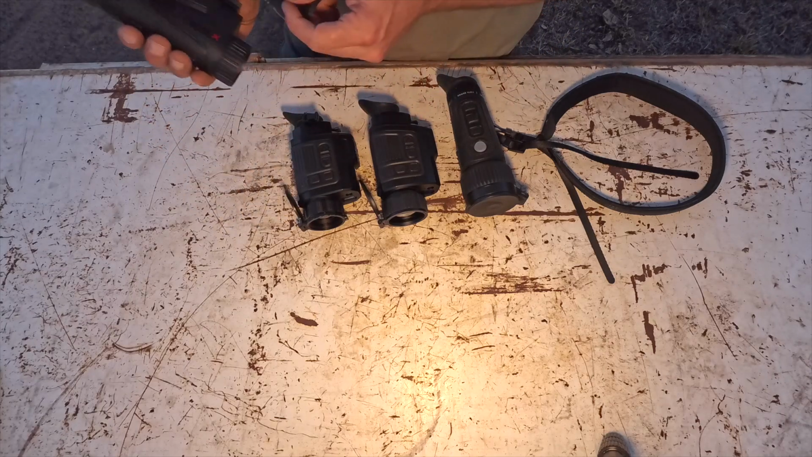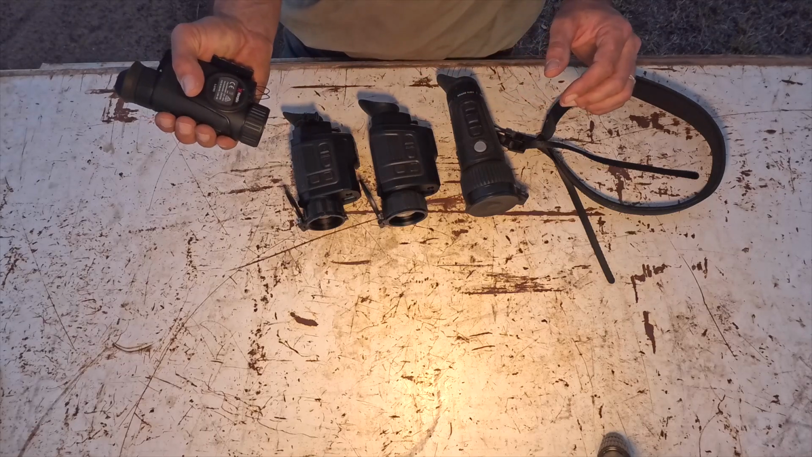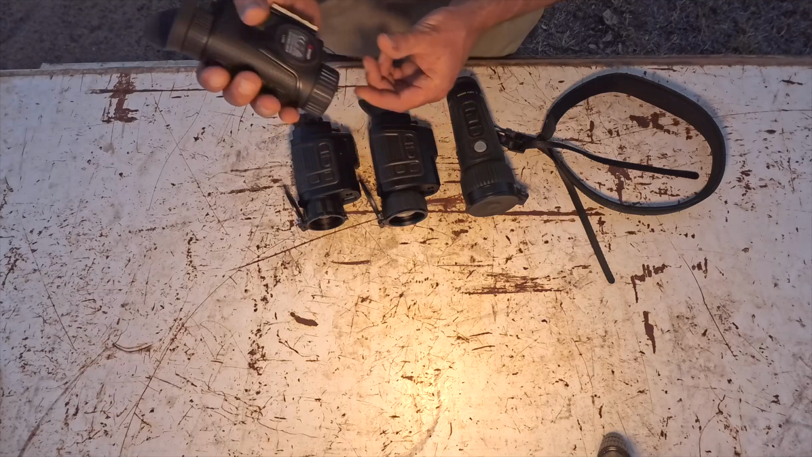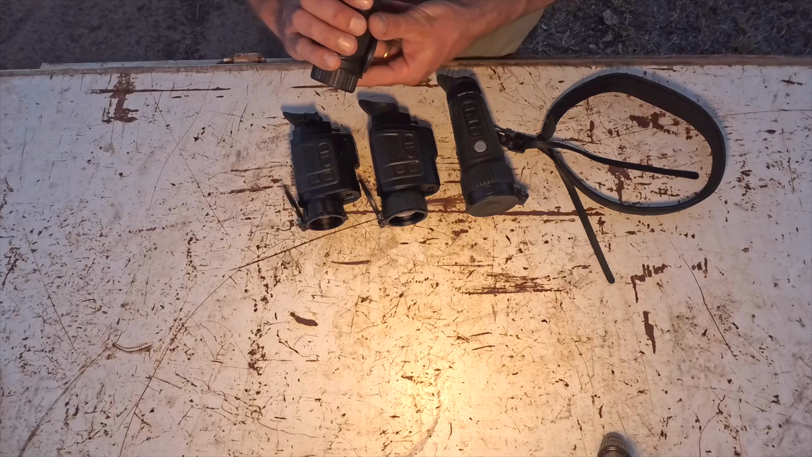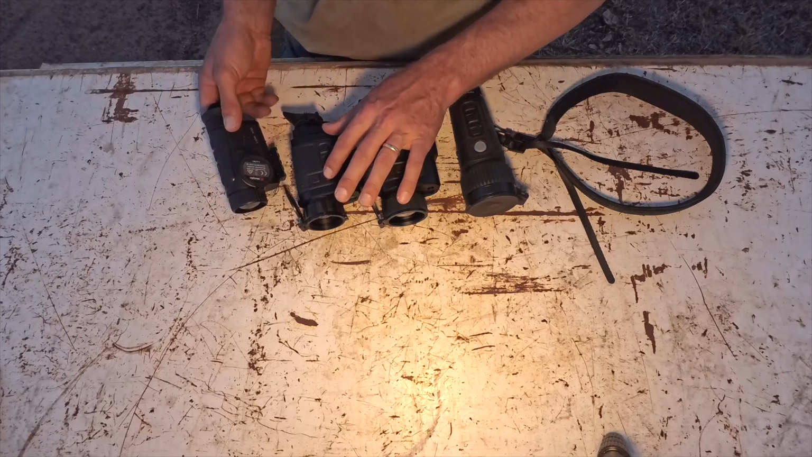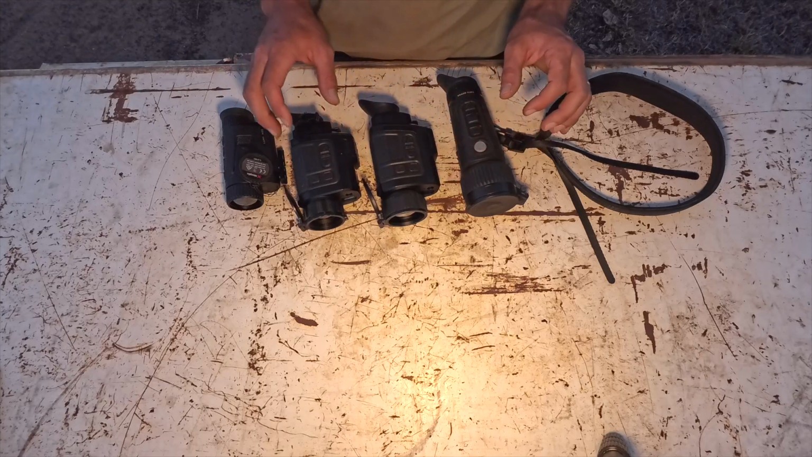And I really like how it fits really nicely in your hand, and it's very comfortable. The worst thing about it, I find, is the buttons are a little bit stiffer than what I'm used to with these. They're probably a little bit stiffer than the finders as well.